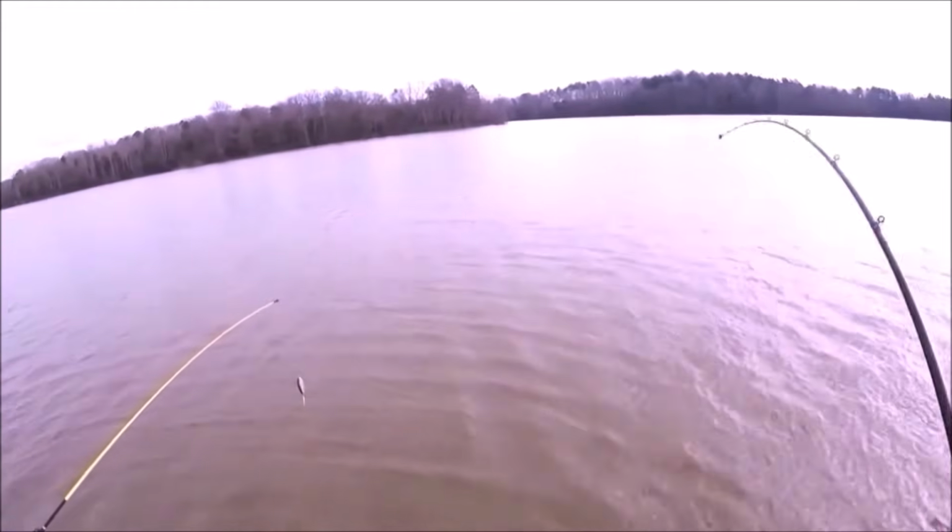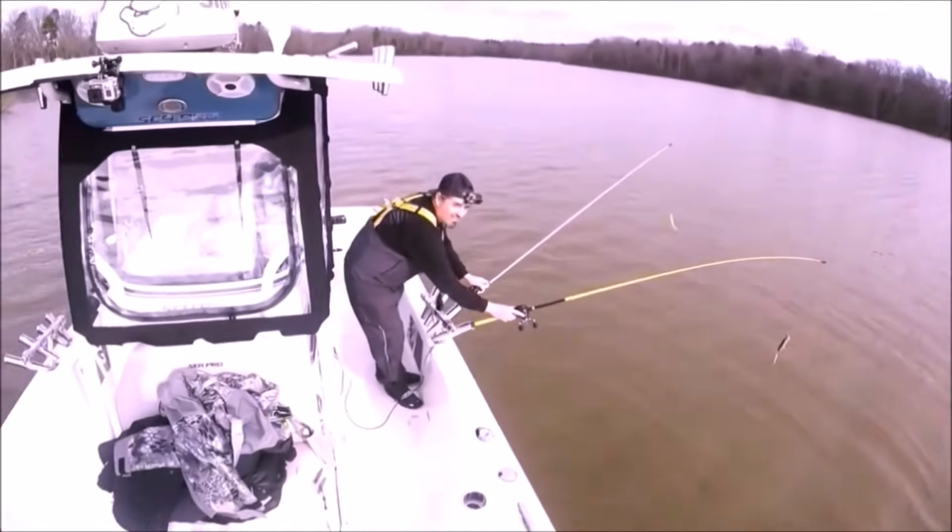There he is, striper. Got him. Nice. Peel and drag off. They're the ones we marked, bro. Peel and drag. That ain't no bad green bass.